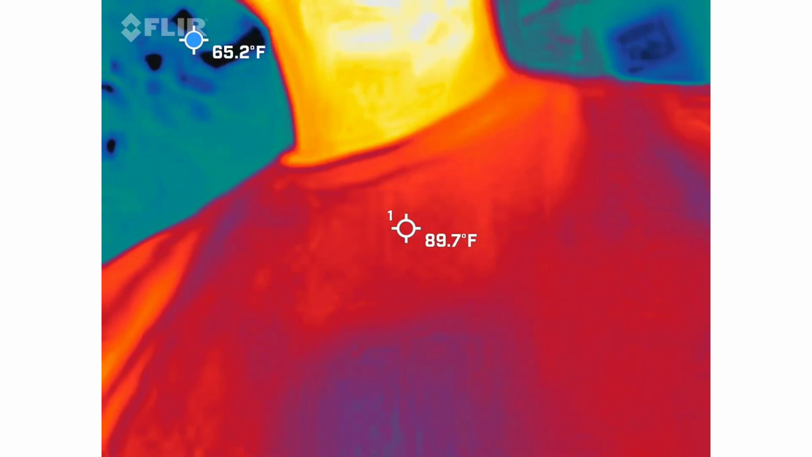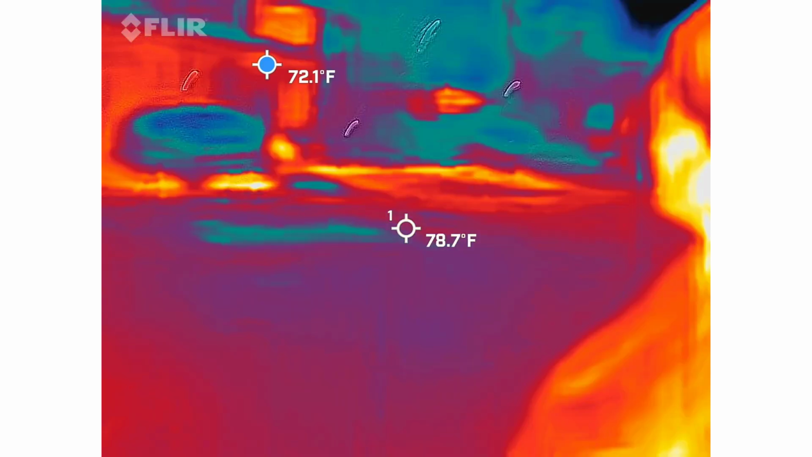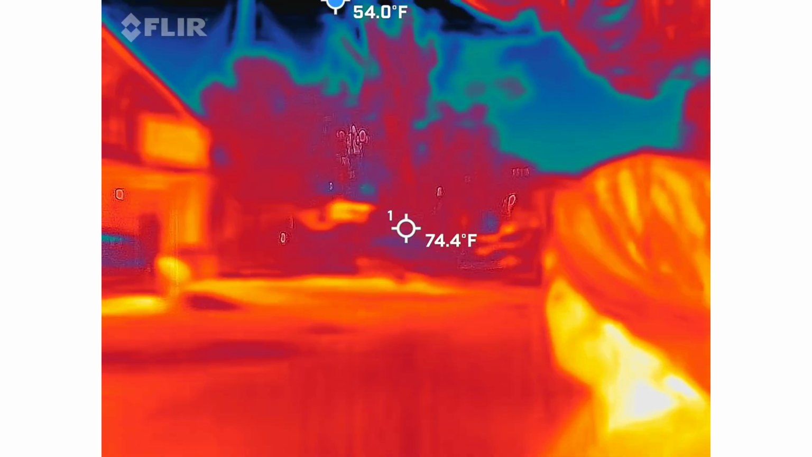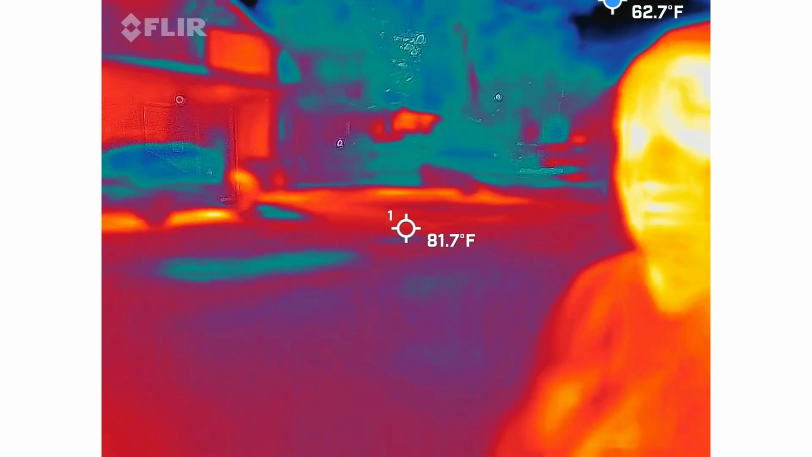So what I'm going to do at this point is save the battery life. So watch what happens when I put the sky in view. The black up there is the sky. There's no surface up there, so it's going to default to the sky. So we're going to go ahead and record for a little bit, and we're going to see how much time we can get out of it.